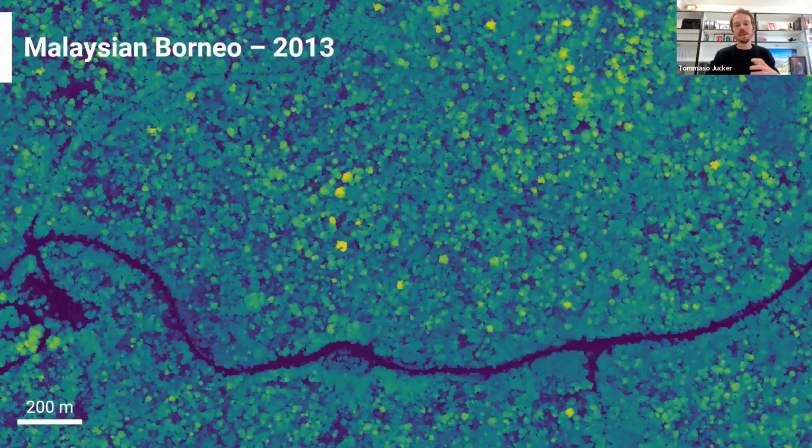And just to give you a sense, it can do this at really big spatial scale. This is an example of some data acquired in Malaysian Borneo in 2013, and this is a canopy height model, so we're viewing the forest from the top now. The yellow colors correspond to these tall emergent trees, which in this case might be more than 80 meters tall. And so we can build this really detailed three-dimensional map of the forest structure across the entire landscape.